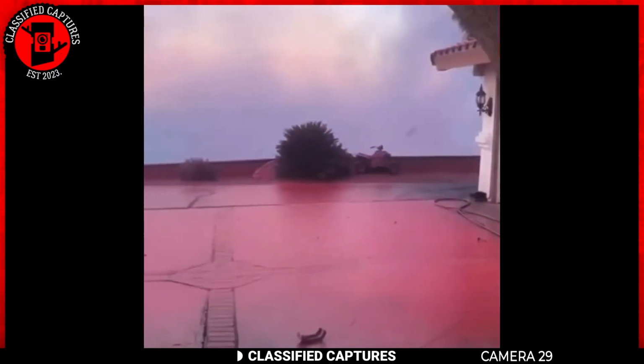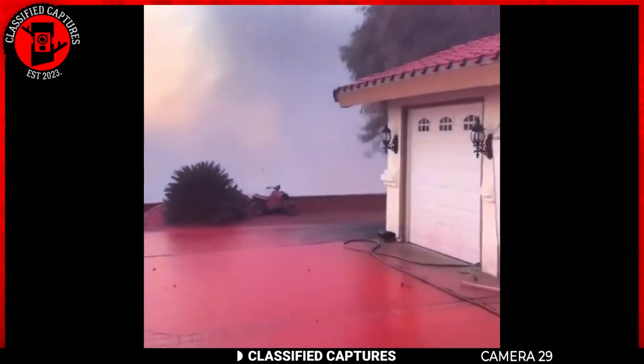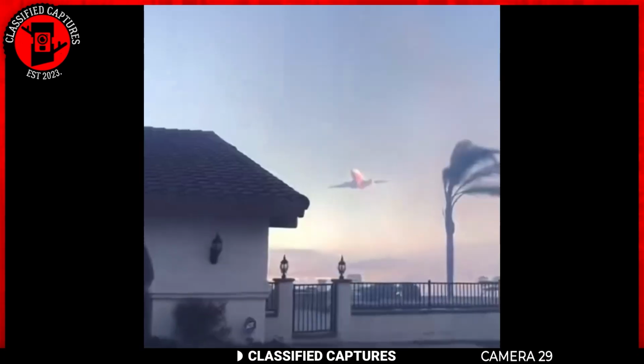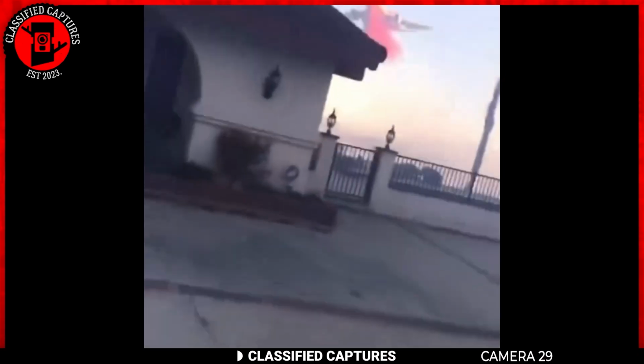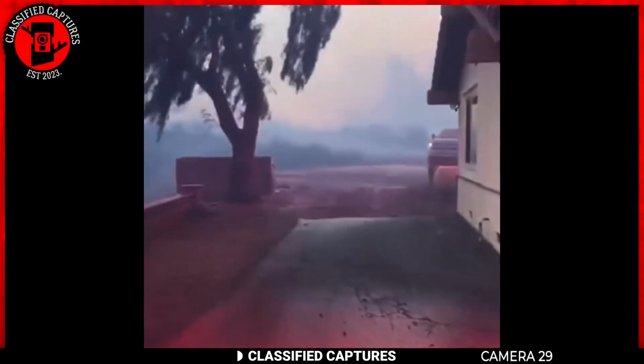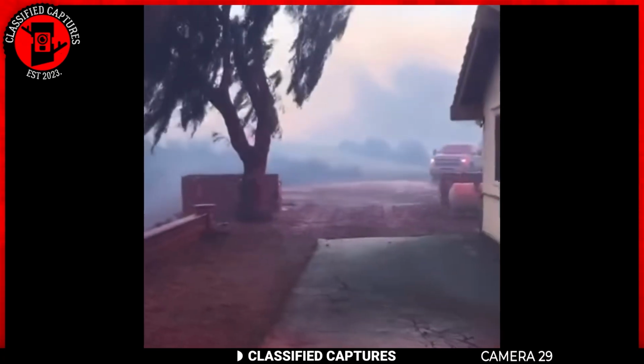Oh my god! The man behind the camera captured an unexpected and candid moment. A plane flew overhead, releasing a strange red powder that covered his entire compound. As he surveyed the scene, he noticed the red substance had stained everything in sight. His car was covered in it, and even the passenger side window had been shattered.